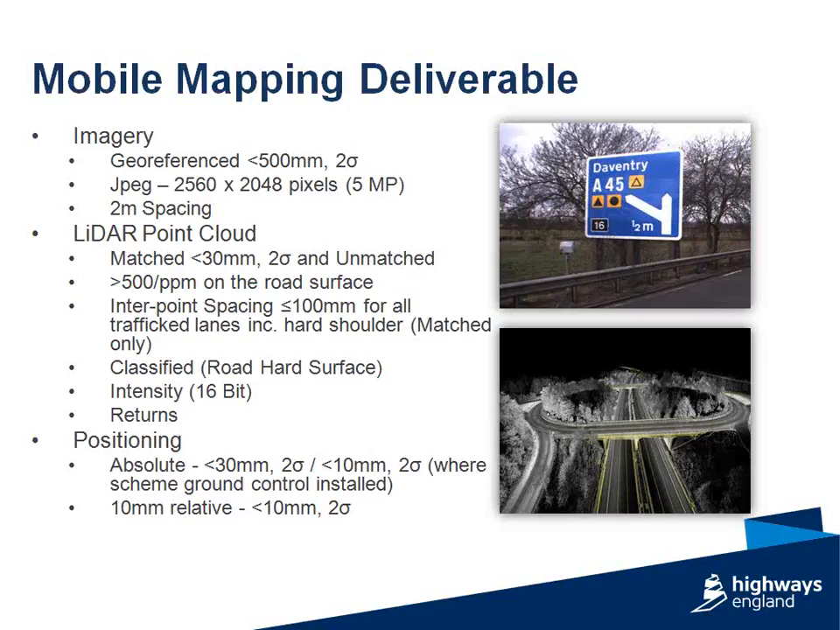In terms of a classification, Highways England have a pretty unique classification called road hard surface. So for all intents and purposes, it is a ground classification as such, but that's constrained by a 3D polyline which is generated from the road edge, which I'll go into a little bit later. So when the point cloud is data mined for feature extraction, you can work on specific elements of the surfacing only and remove all the other LiDAR points in the data set.